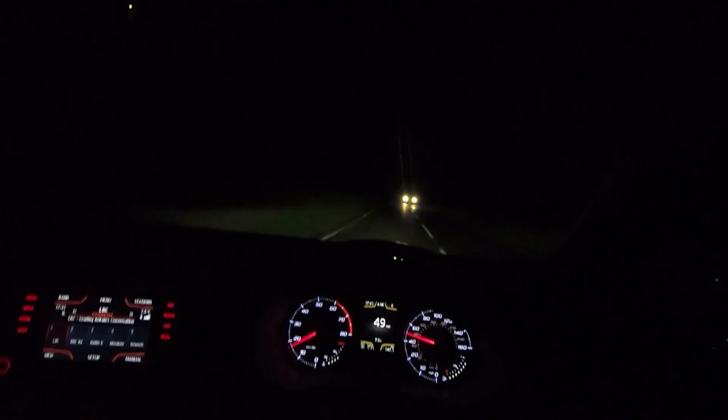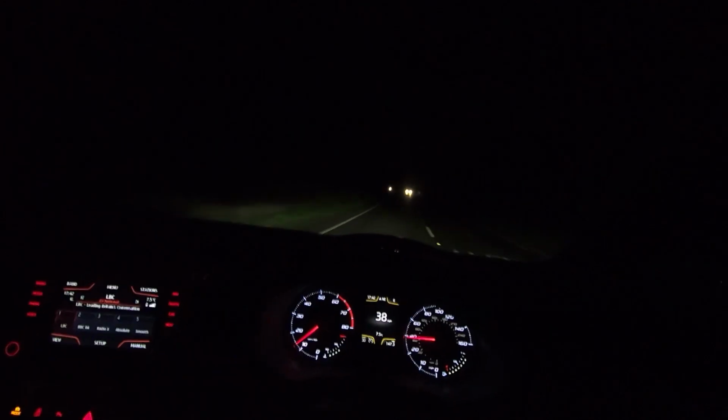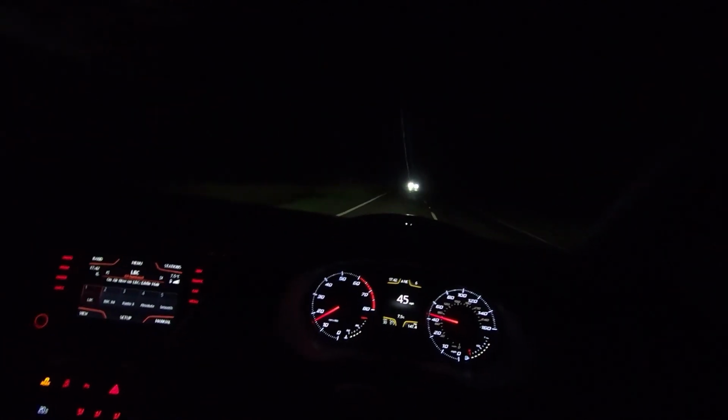I think I can see a reflection there. I think that's, nope, that is an oncoming car, so I turn them off again by pulling it back. If the car is far enough away that your lights don't reach them, you can leave them on for a bit. But if you feel like your headlights are reaching the oncoming cars, make sure you turn them off so you don't dazzle them. The car is going past me now, lights back on, I can see a lot further.